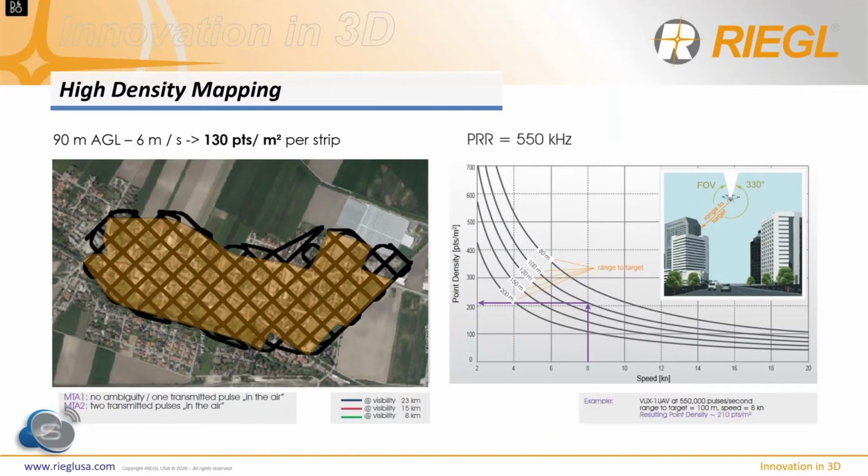When we collect high-density city data, we always fly in a crosswise direction. This means we are producing LiDAR strips in one direction and also at 90 degrees to the others. In our experience, it is the best way to collect all the exposed walls and brickworks. In this example, by flying at 90 meters above ground level, we get 130 points per square meter in the strip. With an overlap of 50%, you can calculate to have more than 520 points per square meter.